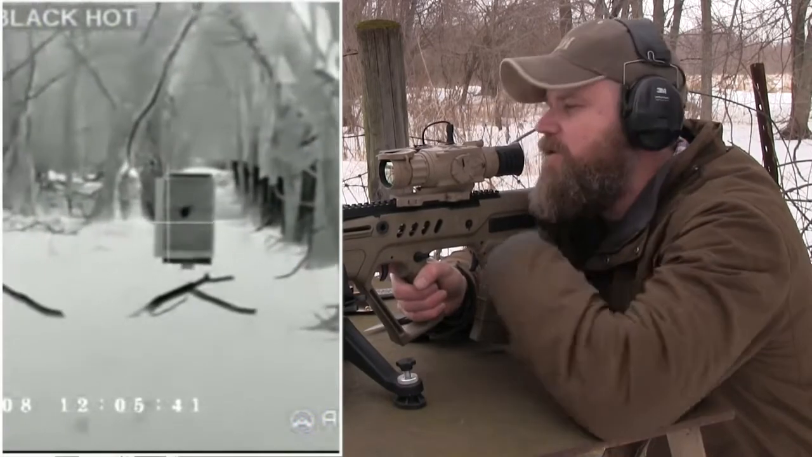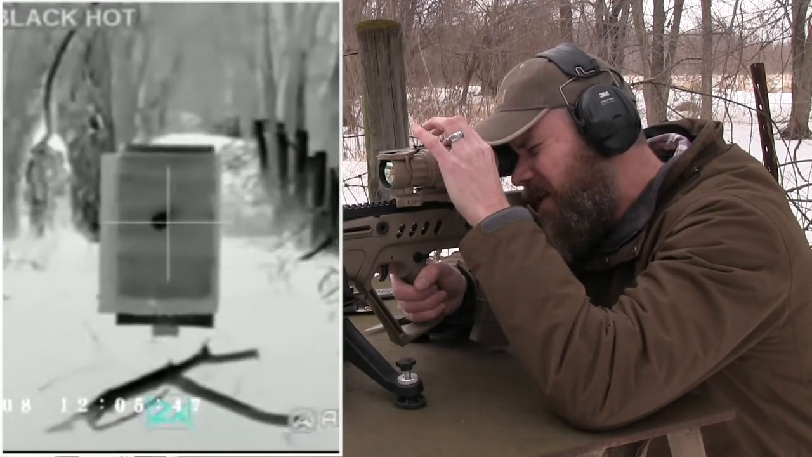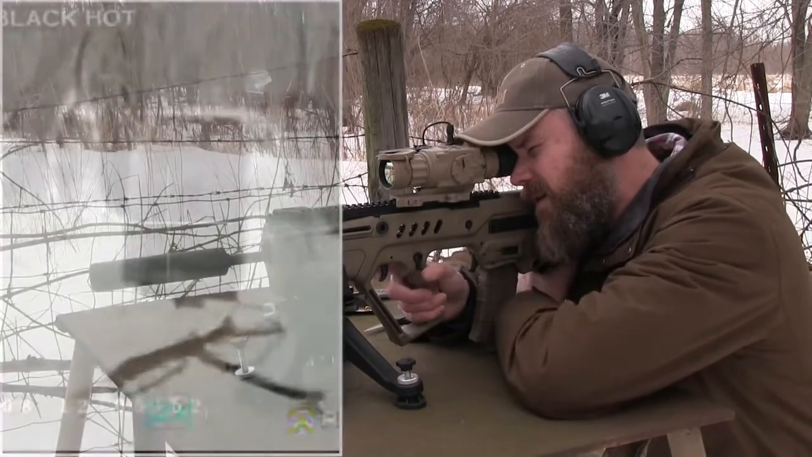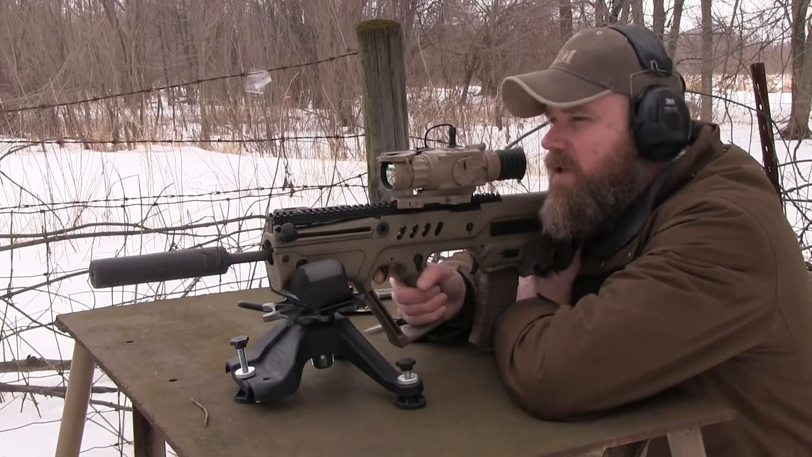Now what I'm going to do is zoom in once here. You can see I have a white reticle. Now you can pretty clearly see that hand warmer. All right, I'm going to fire one around here, see where it hits. Look at that. You can see the bullet hole. All right. Looks like you can see the bullet hole with the thermal imager.